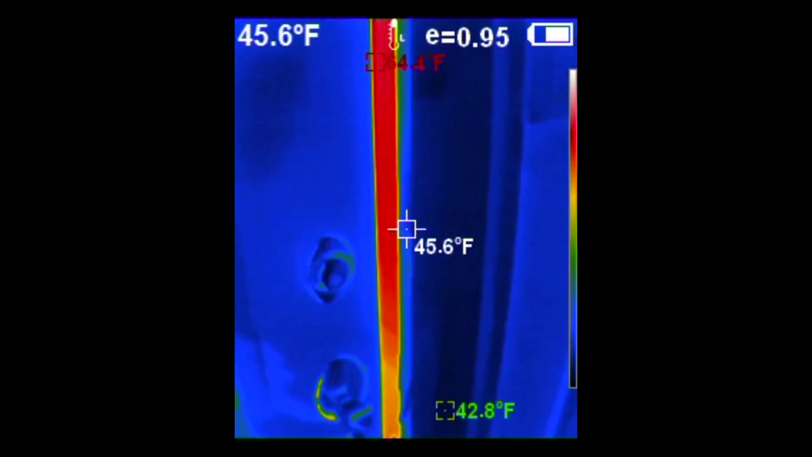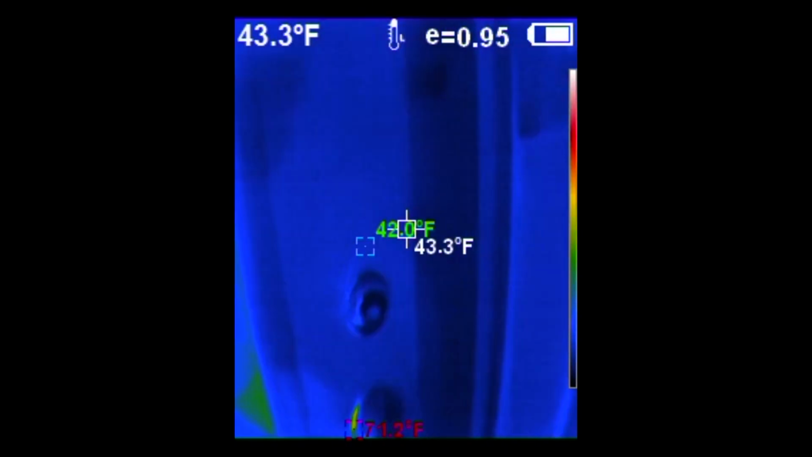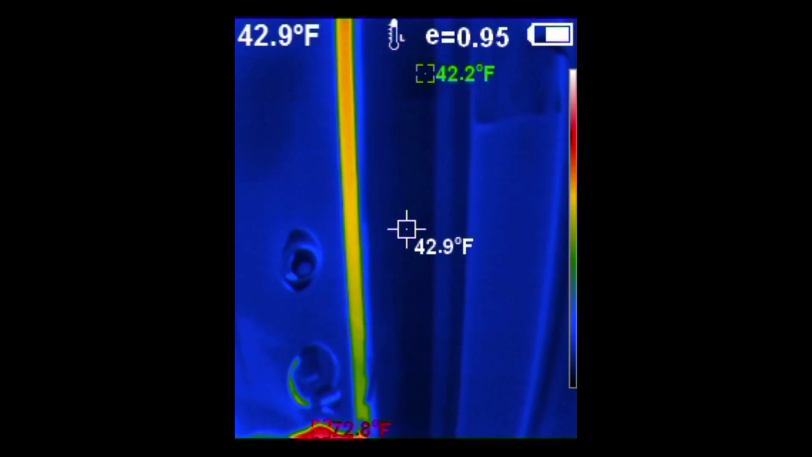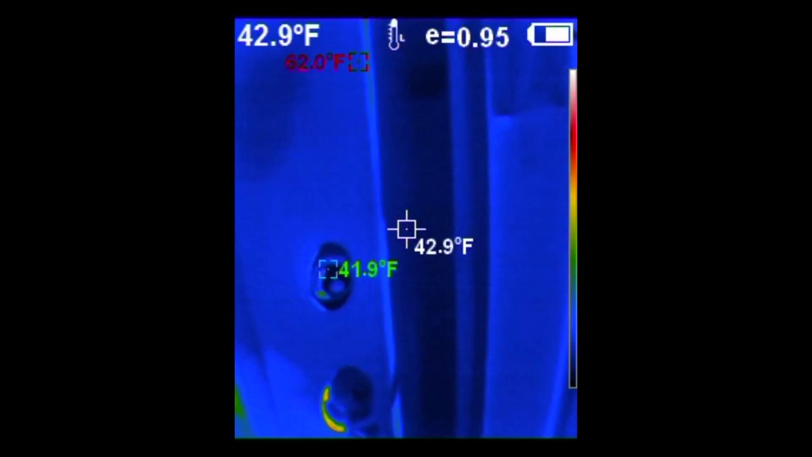image. Here's a shot of my front door. As I open it slightly, you can see the heat coming out from inside the house. And trying to show off, trying to get my weather stripping to leak a little more there. I know it's just about a shot, but I guess it's still not too bad. I get a shot from the inside of the house, and you'll see that it's colder.